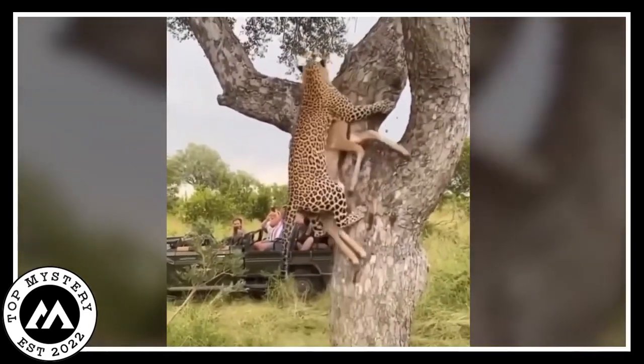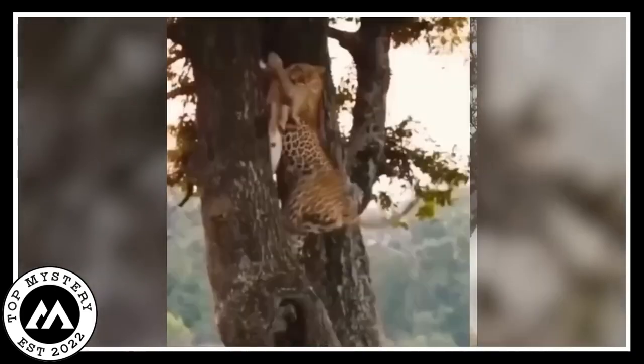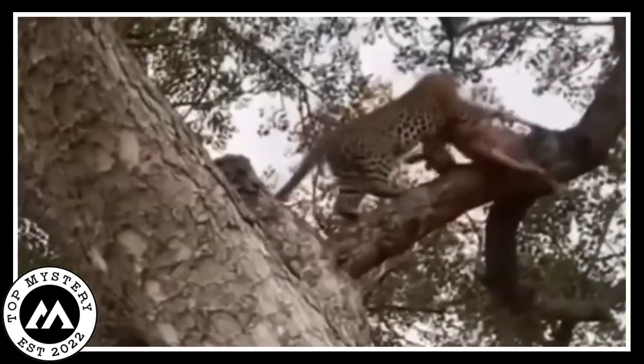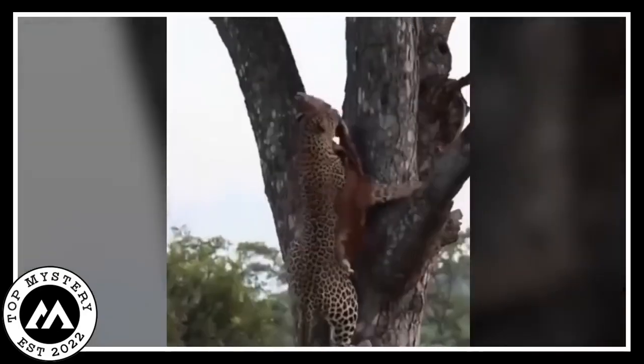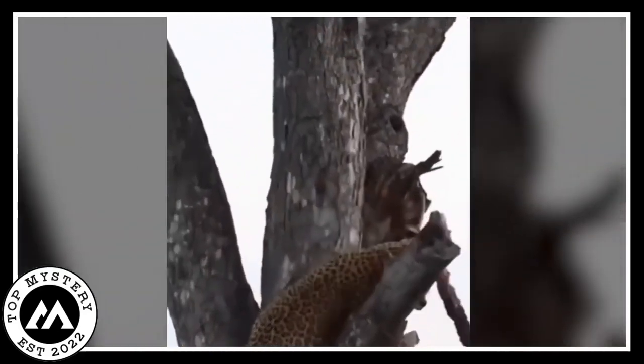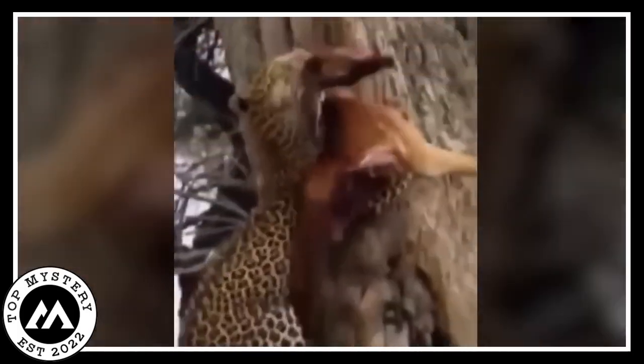It's the kind of stuff that sends shivers down your spine, but makes you respect the wild strength of these creatures. No need for fancy words, it's just a jaw-dropping moment where nature's brutality and beauty collide. The leopard's feat leaves us all wide-eyed, realizing the wild has its own set of jaw-dropping stories to tell.